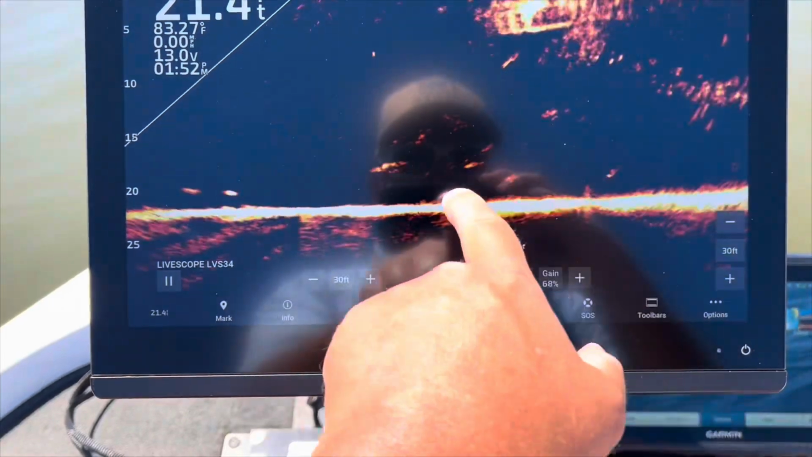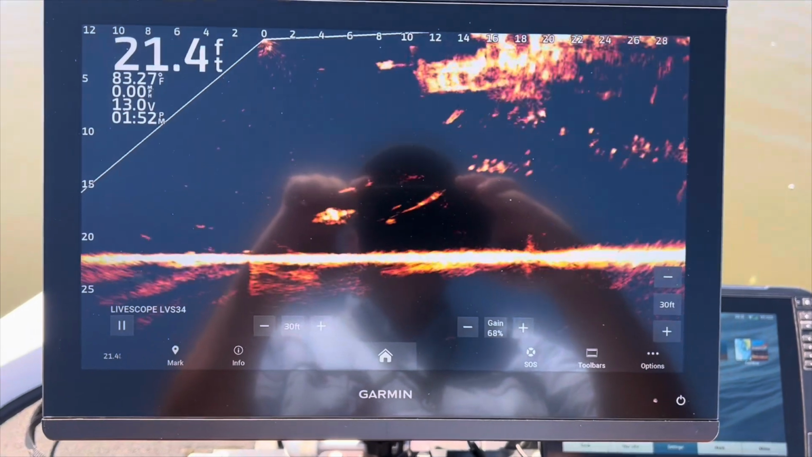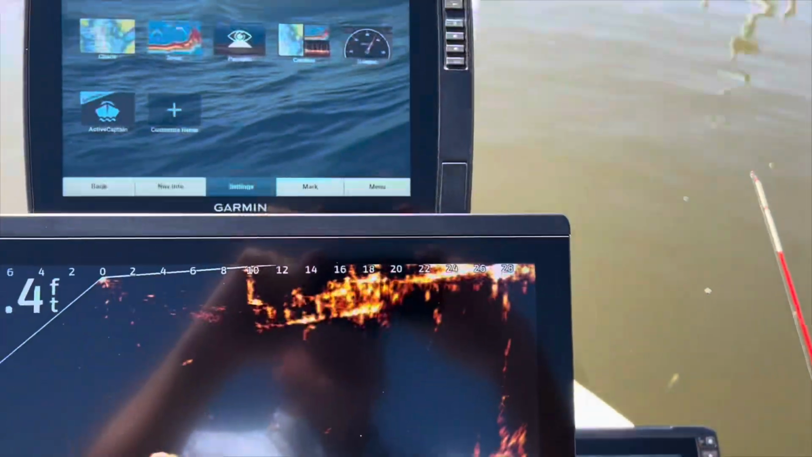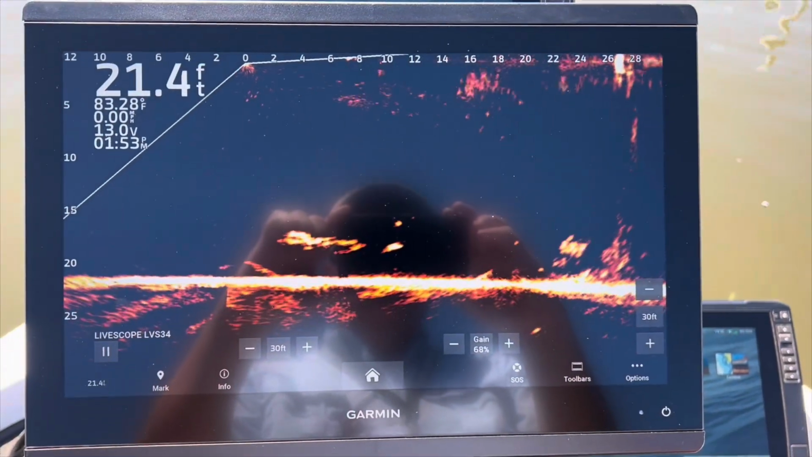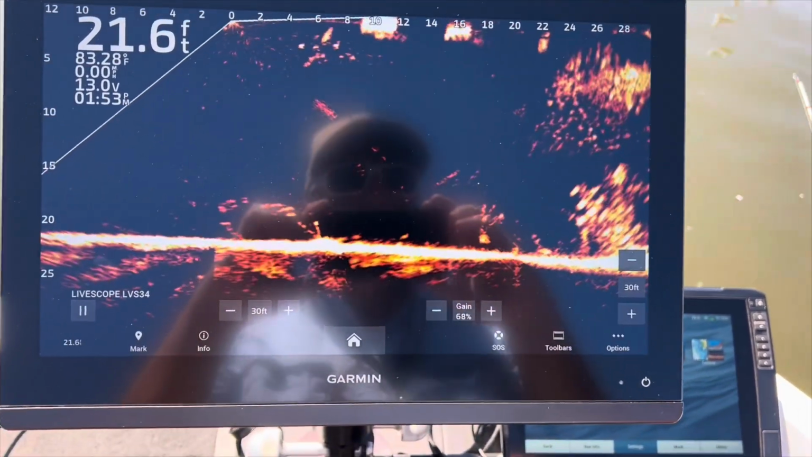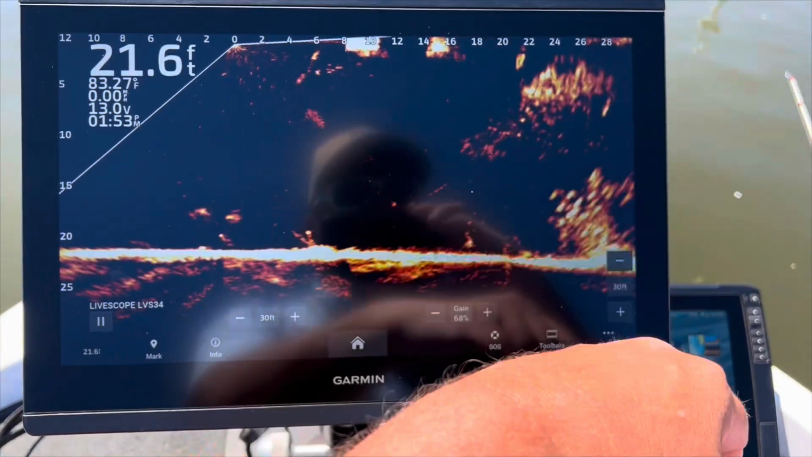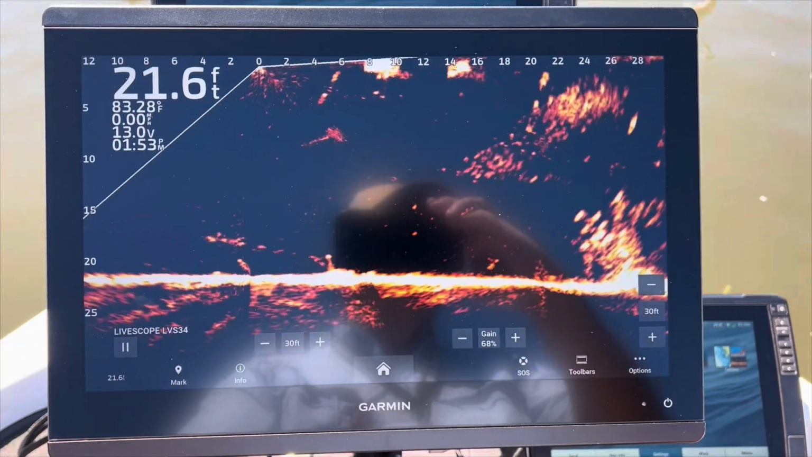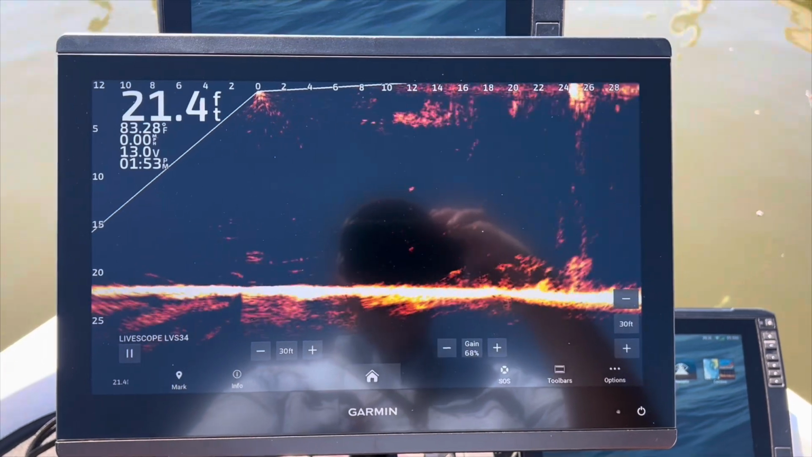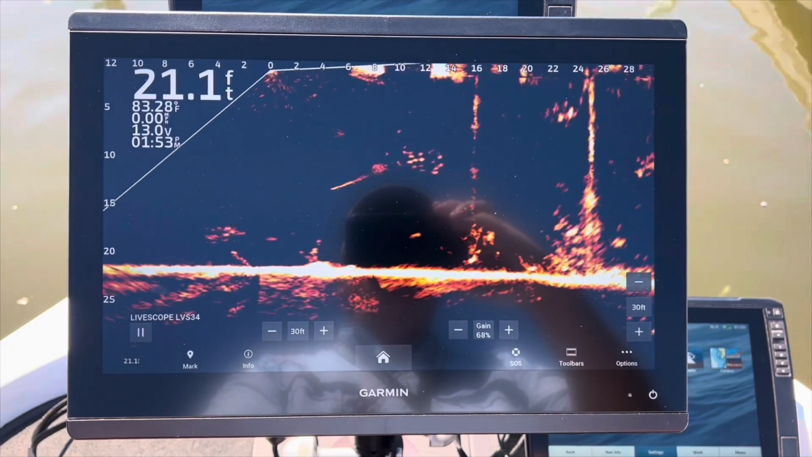See all this stuff? We got bait, we've got crappie, all under this dock. Now if we want to, all we've got to do is stop it and aim at anything that we saw. Look at that. A bunch of stuff here, a bunch of fish and bait. Pretty neat, huh? That's what the quad scan does, guys.